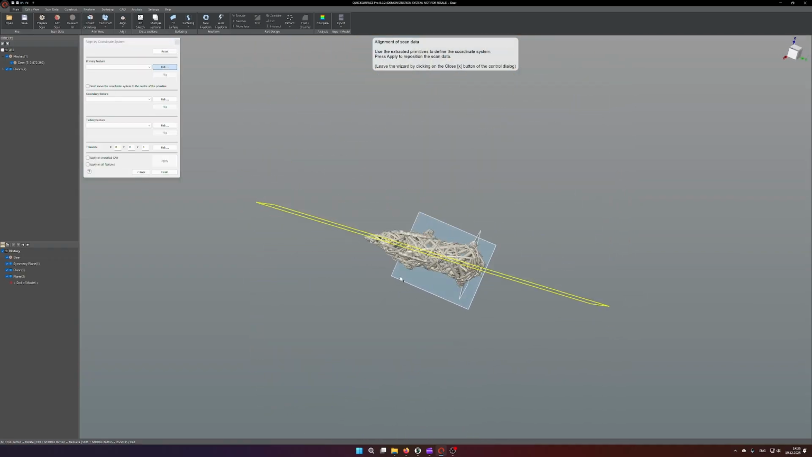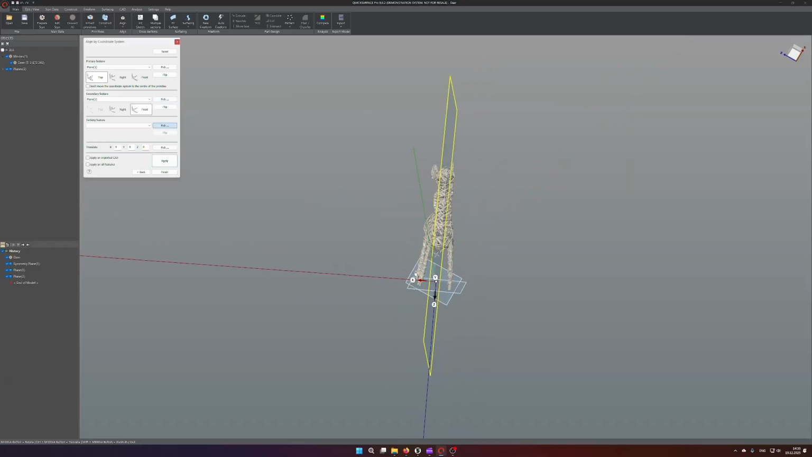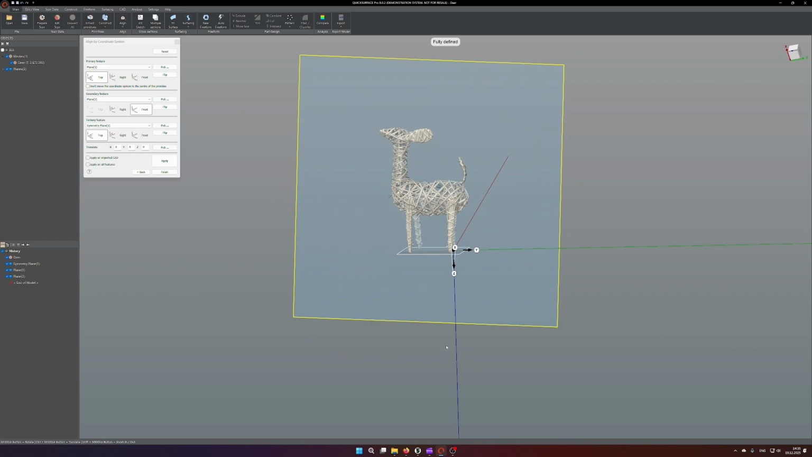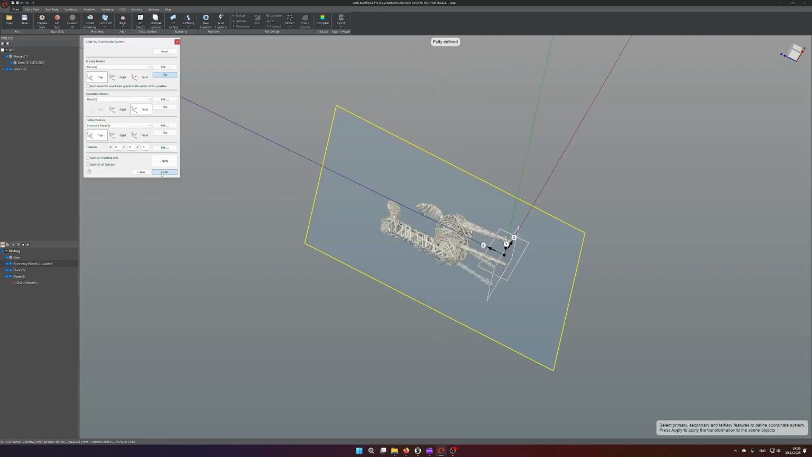The first plane you will always be choosing is the plane defining the z-axis. The second plane is for the x-axis, and the third is for the y-axis. And as you can see, z is currently pointing downwards, so I will flip the axis and apply the setting.